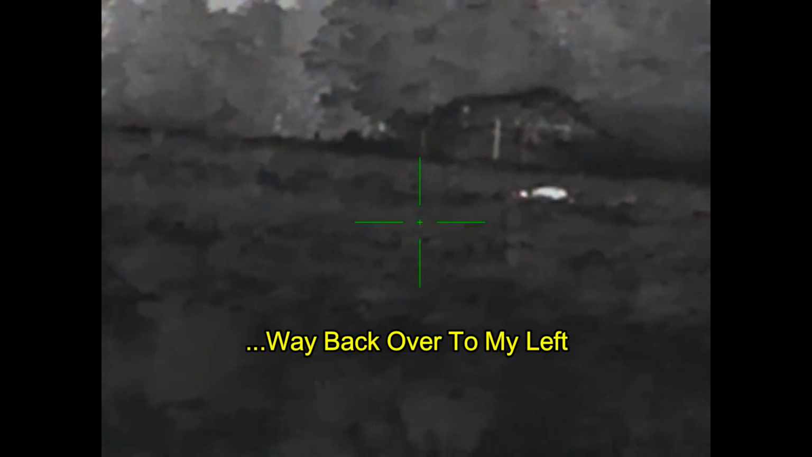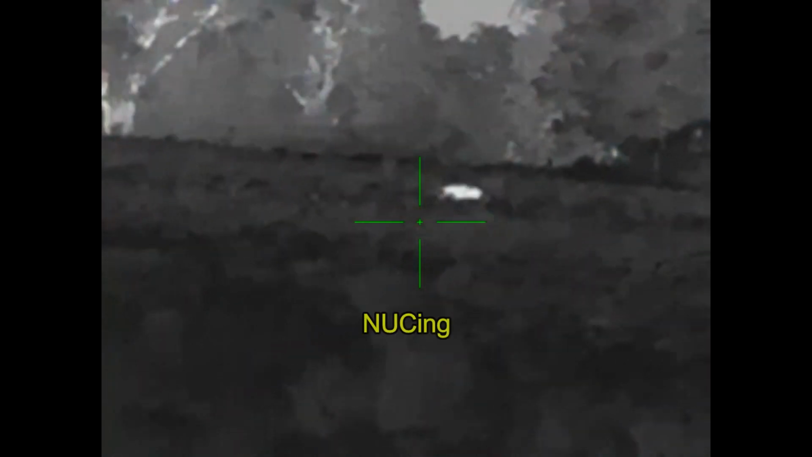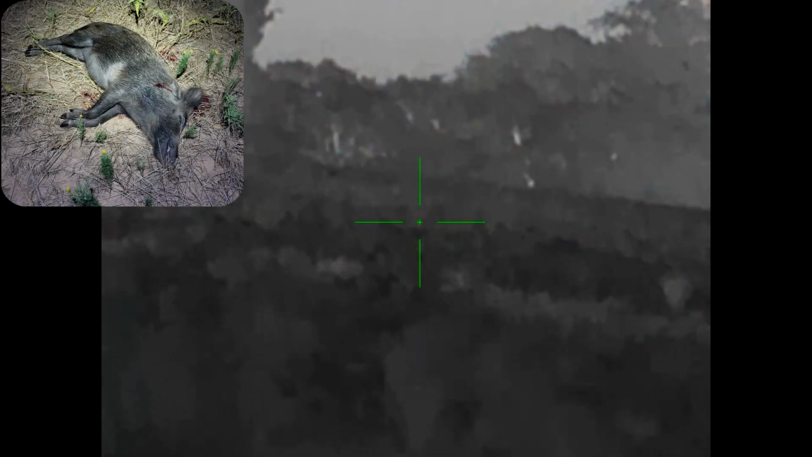When I spied a hog coming up way off to the left, and by the time I got set up, this hog was actually back behind me in the other direction. Here we go. And down it goes. Now here's that shot in slow motion.